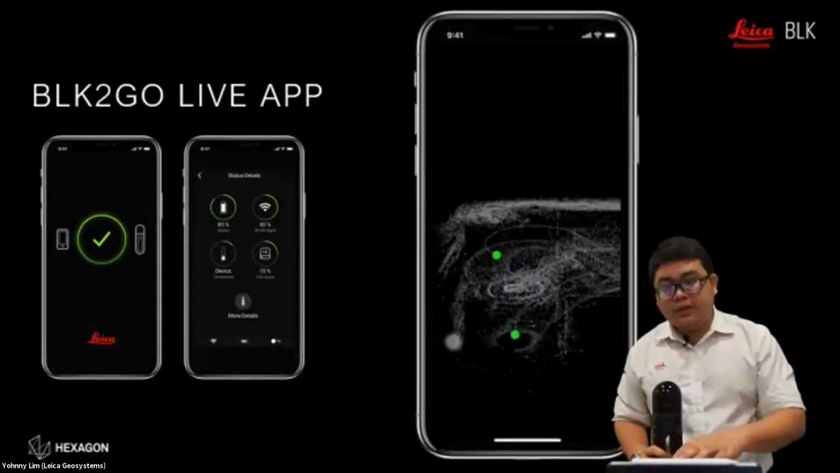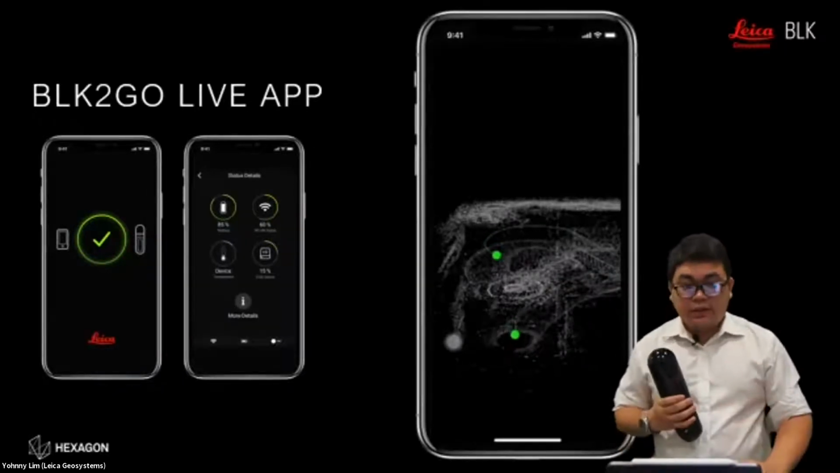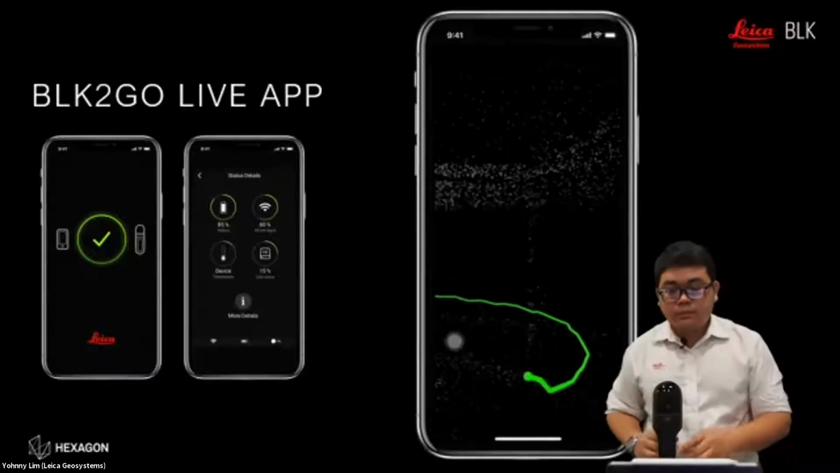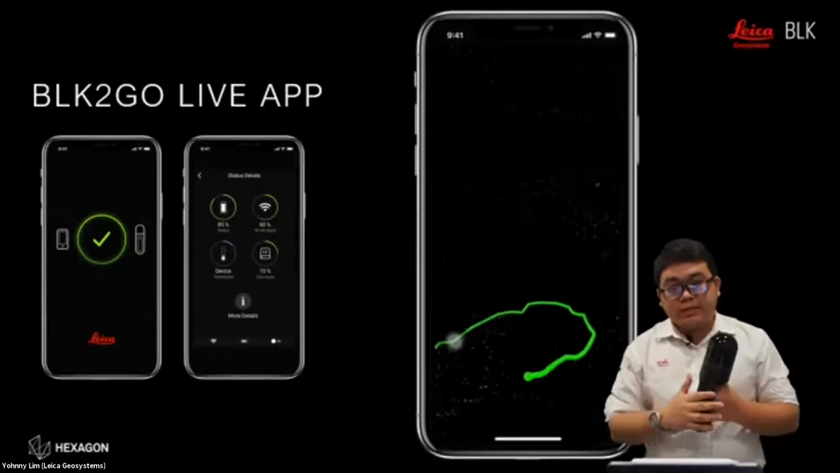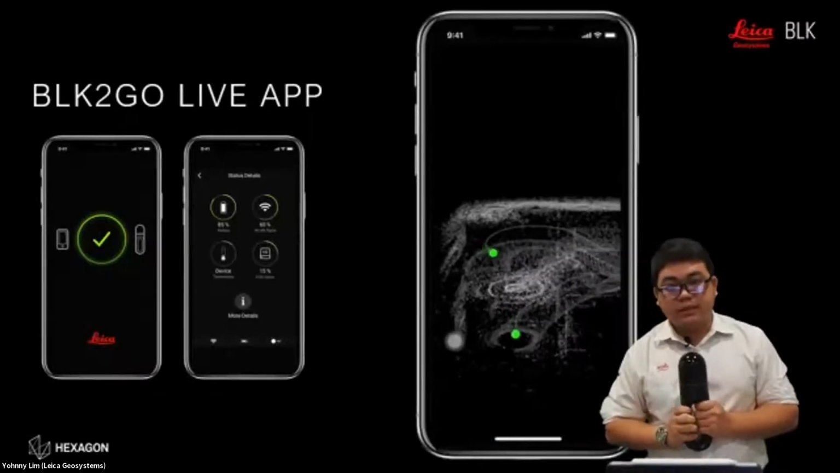You can use either your iPhone or your iPad and pair it with the BLK Go, and then you can have information about the BLK Go on your mobile device. The app allows us to check the status of the BLK, the battery life, the temperature, and the storage space left in the device.